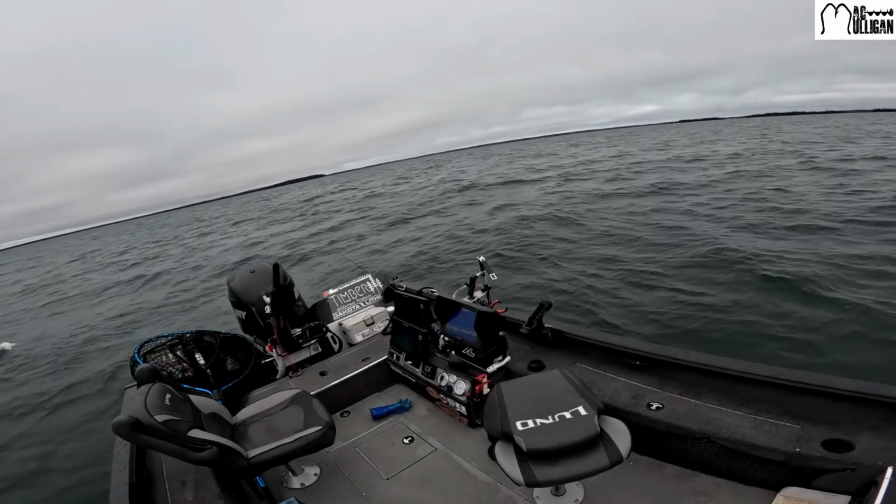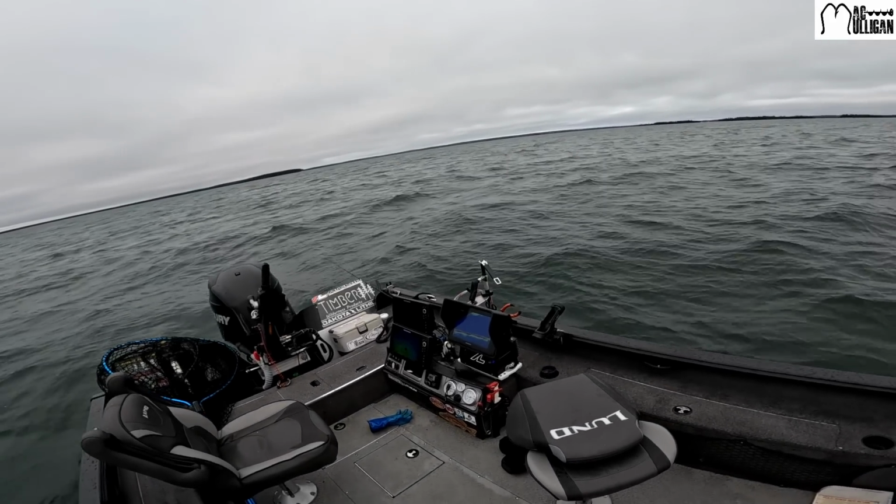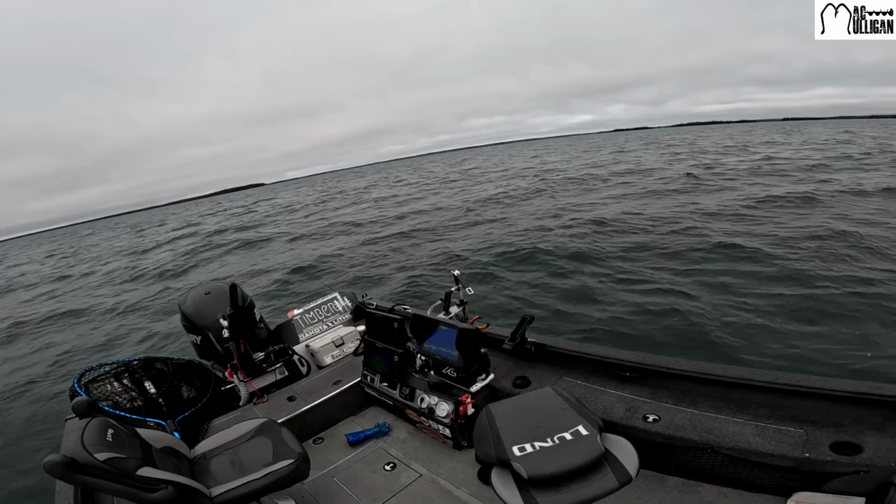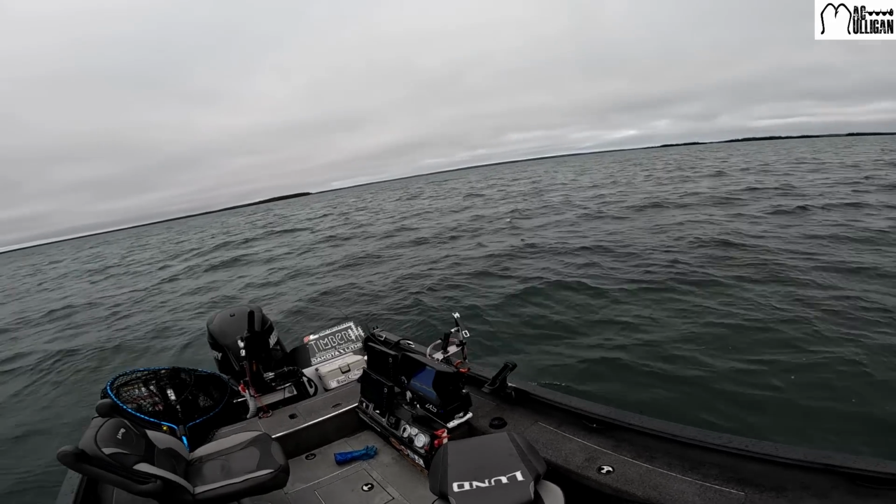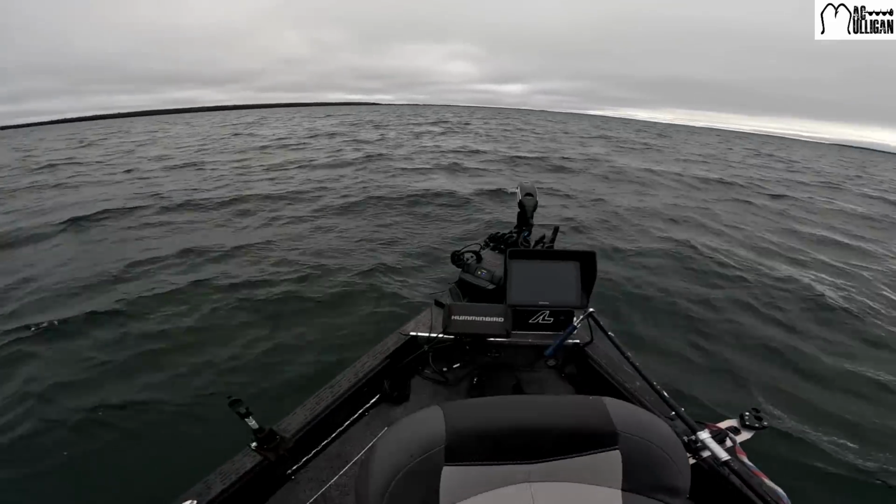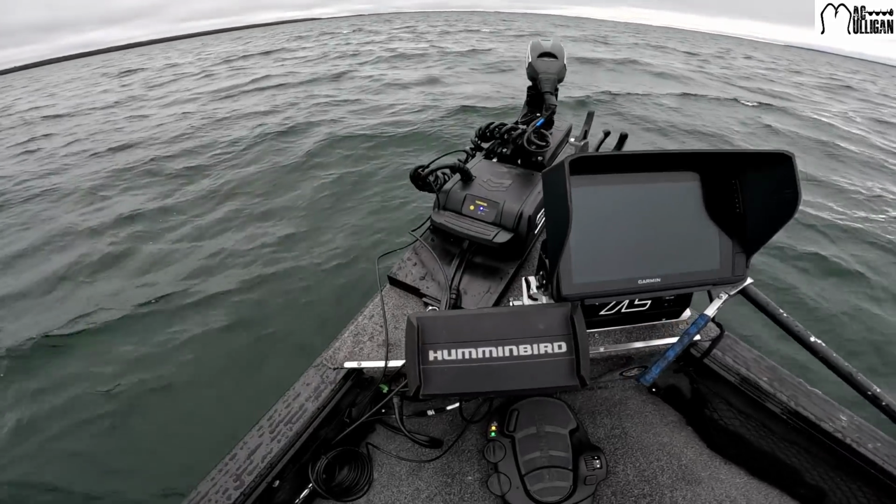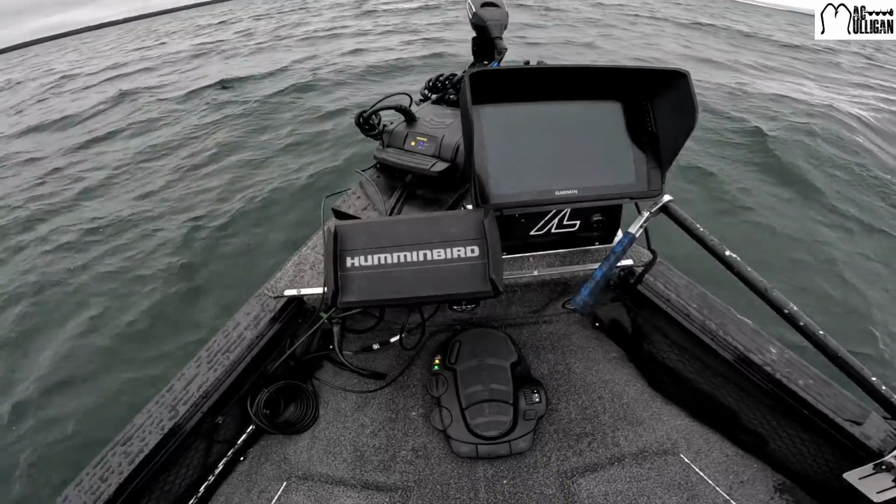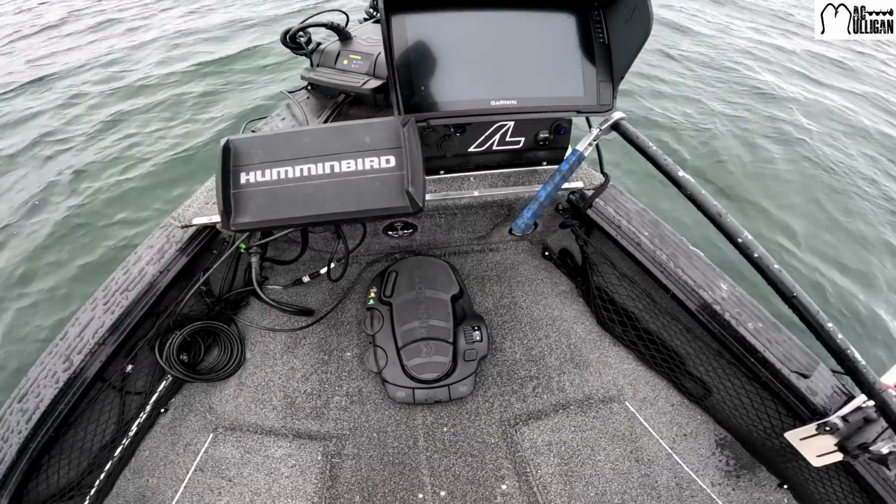As you can see back here in the cockpit, I've got three 12-inch screens. We've got two Helix 12s, and a live scope, an LVS 62. And up here at the front, we have a Helix 7 that I use for mapping, more so when I'm just fishing on my own. And I've got the foot pedal out just because I've been out fishing the last couple days on my own as well.